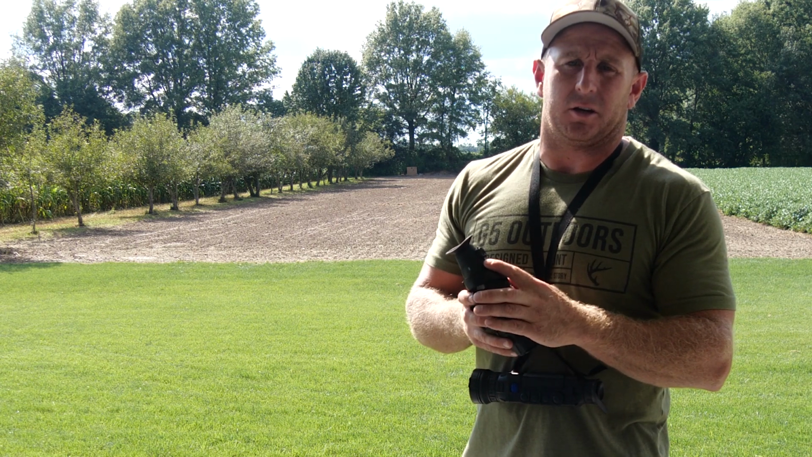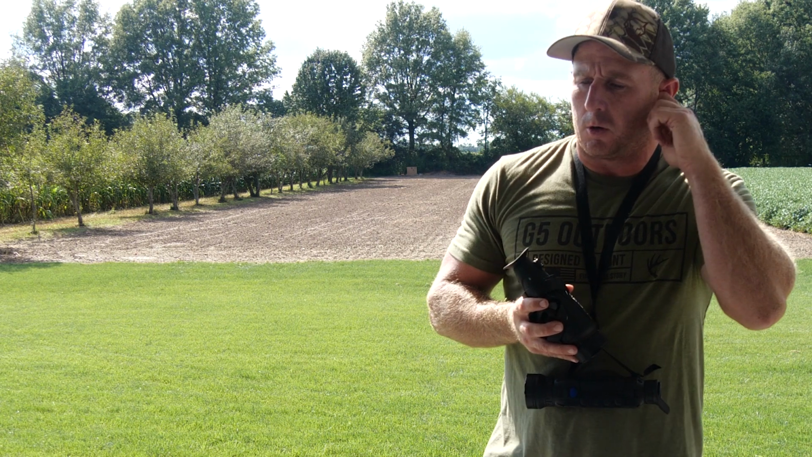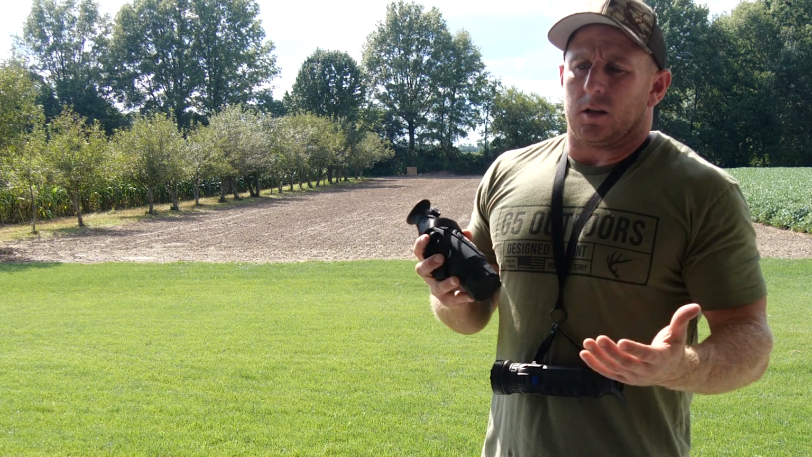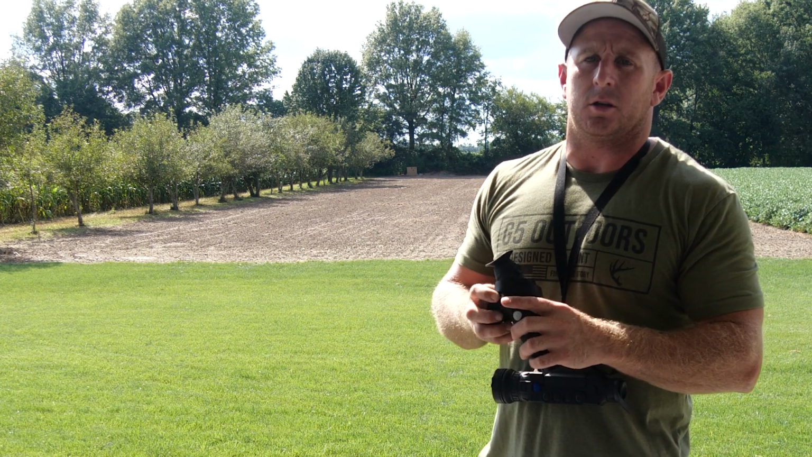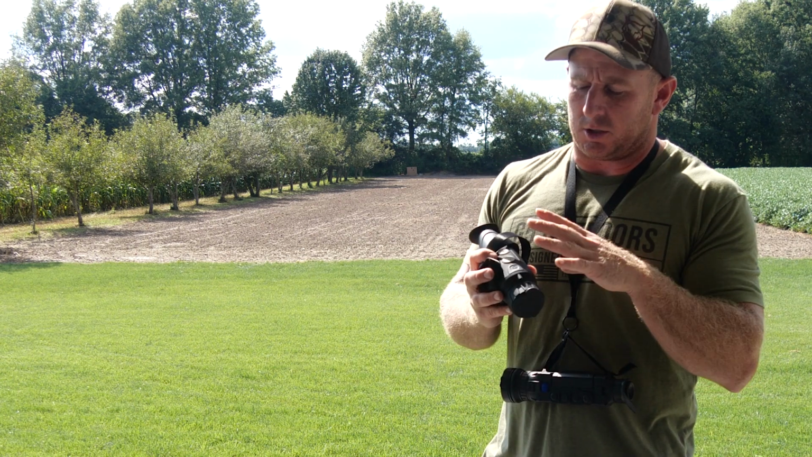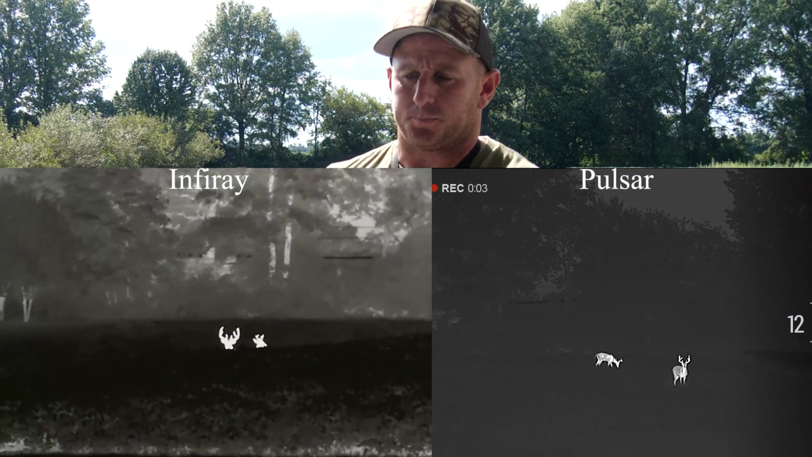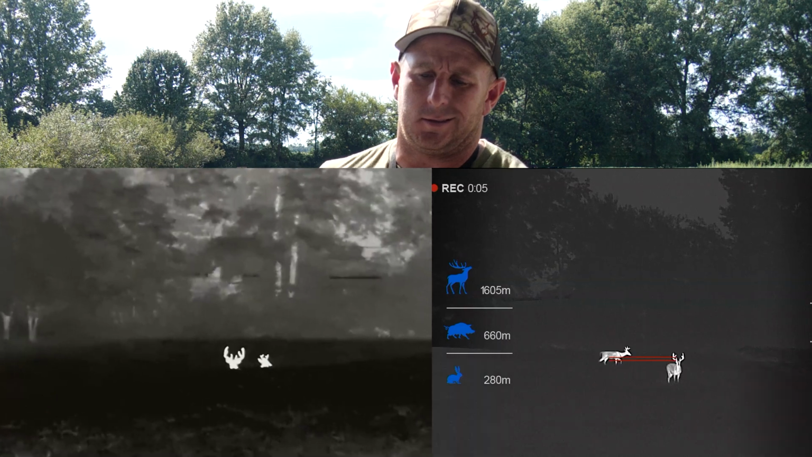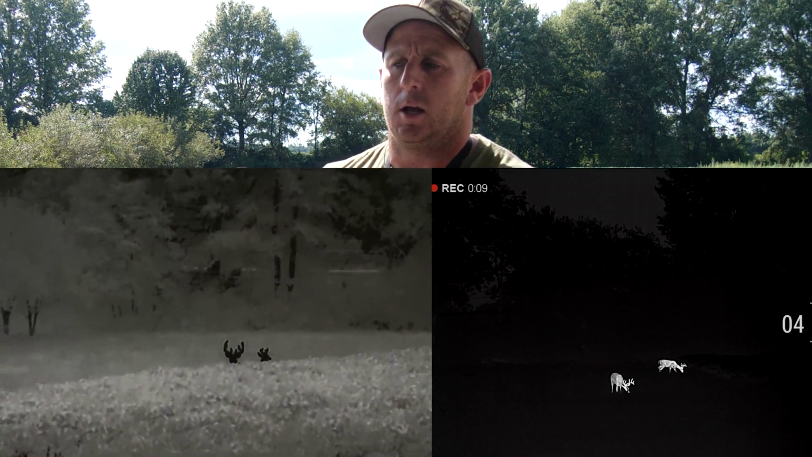I couldn't even tell they were deer, where the Pulsar you definitely could. So I wish I had a little bit more time to play with it, play with the settings. Some of the color and all that could be just in the settings, but what I've seen so far, the Infiray lacks on the quality the further you get out.